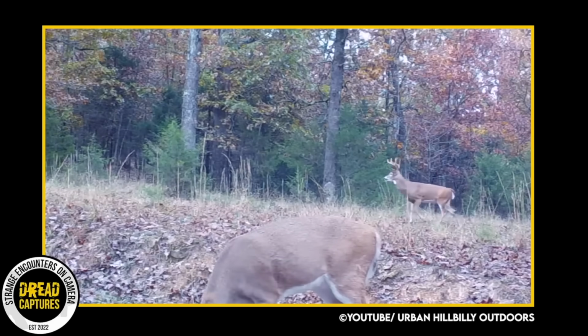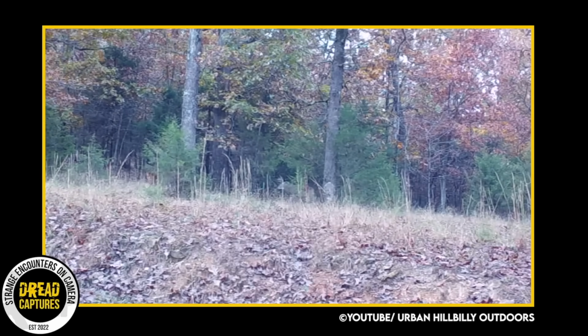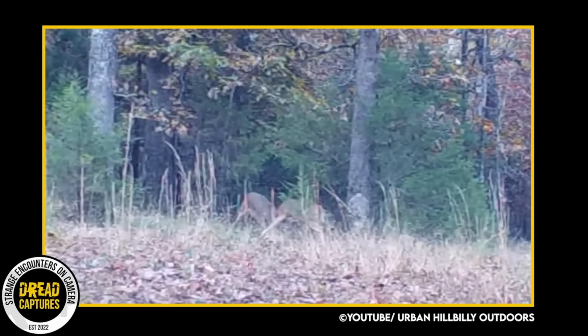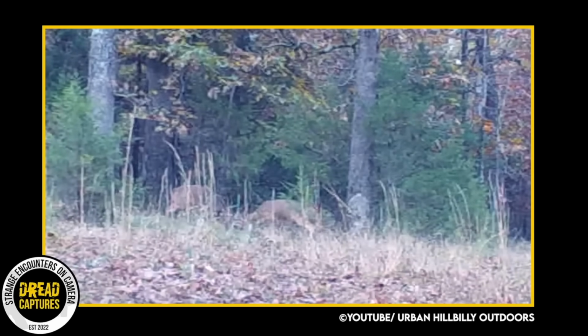It's probably pretty obvious where this clip is going, as we see a doe in the foreground with a buck lurking in the background. As the doe leaves the screen, we see the male approach and check out the camera. He eventually disappears out of camera view, reappearing at the top right of the screen in the background. Pay close attention. He's locked in on something.